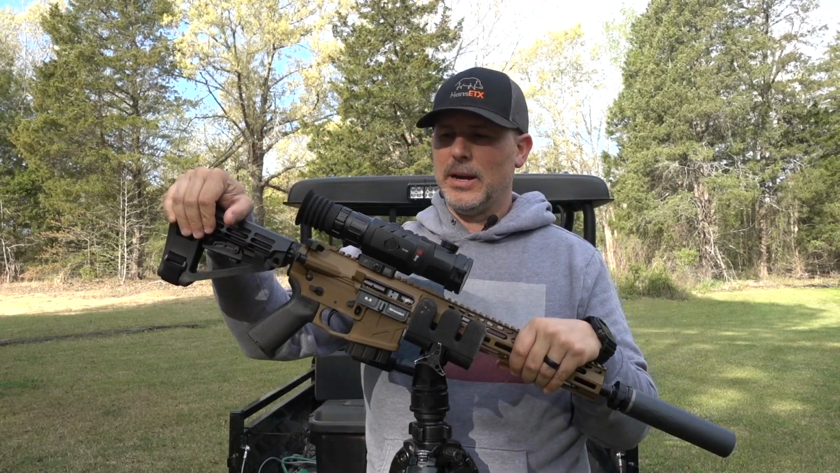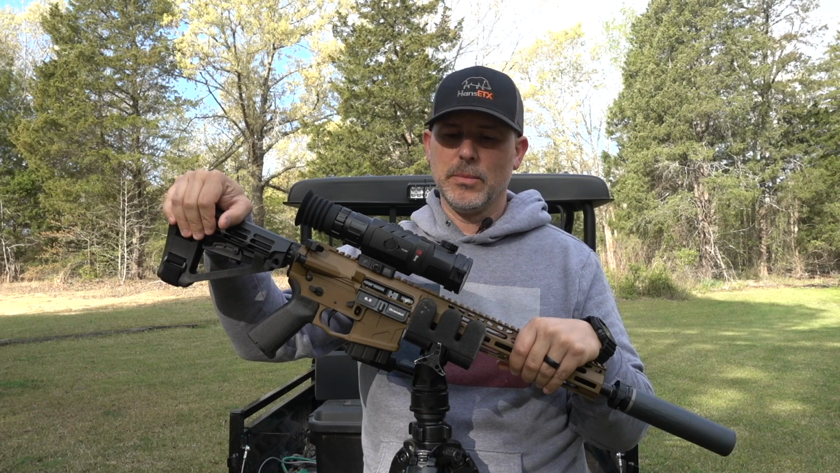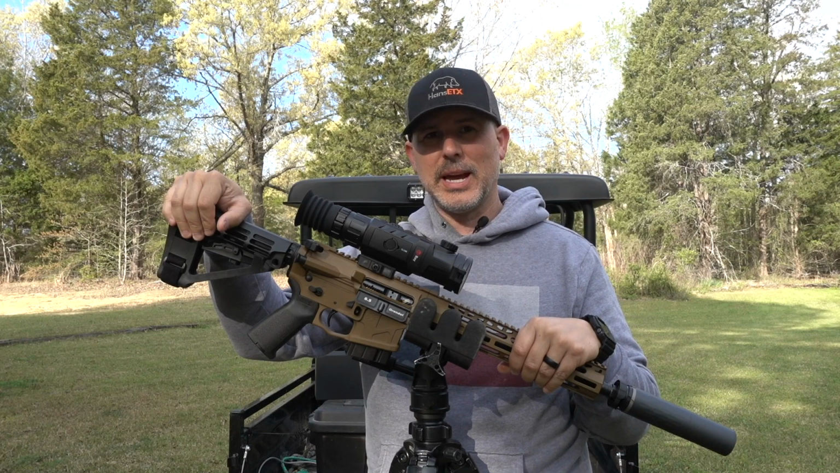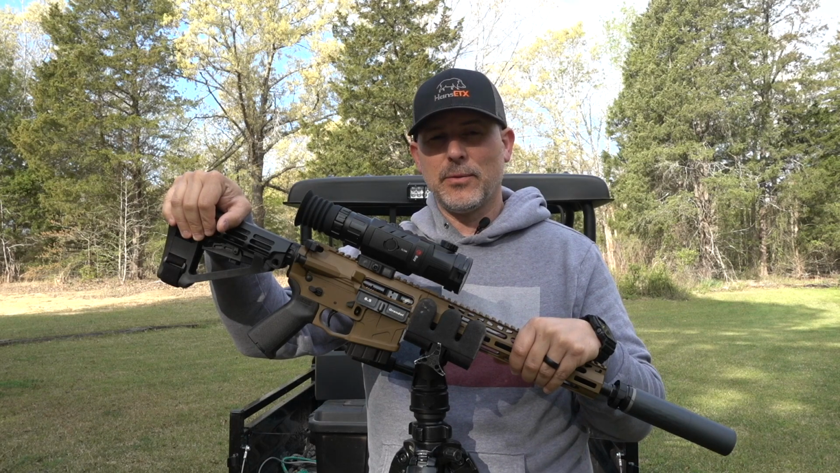Now, some important things about this scope. As far as detection range, this is a 2 to 8 power scope, 2x to 8x. Identification range is, I'd say conservatively, about 400 yards.